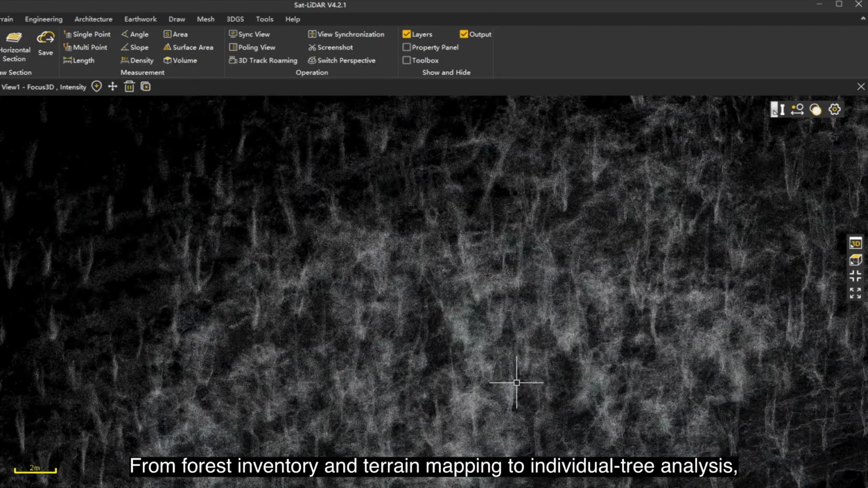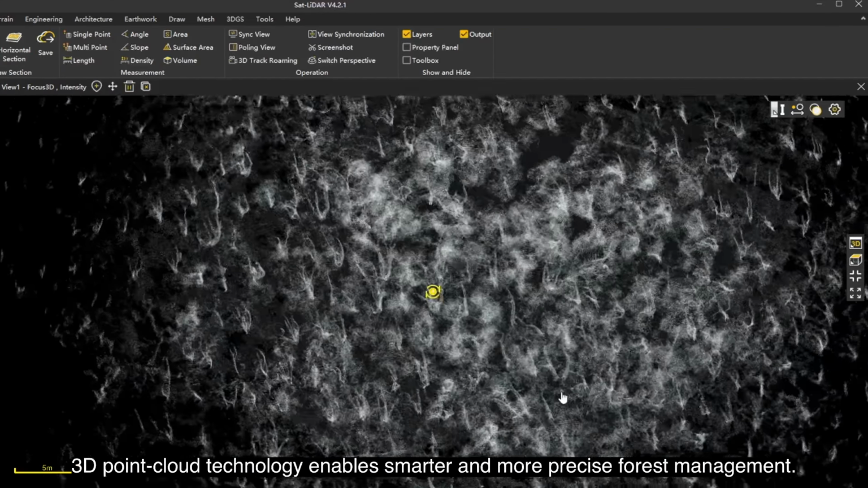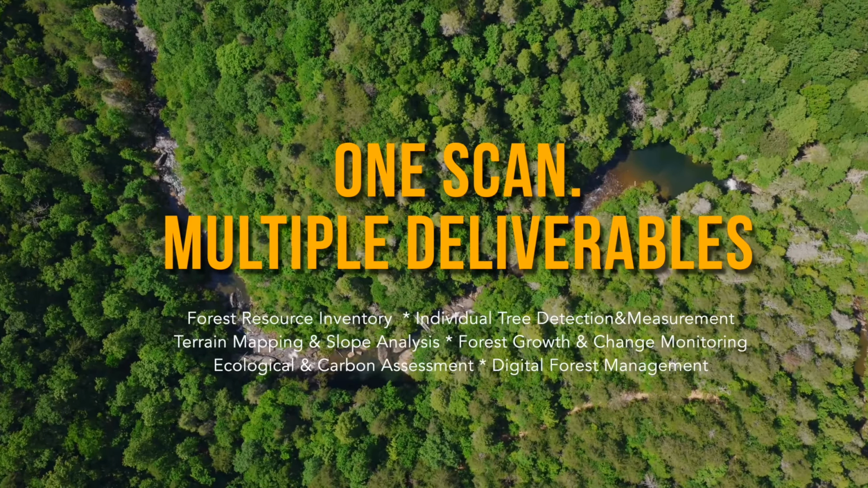From forest inventory and terrain mapping to individual tree analysis, 3D point cloud technology enables smarter and more precise forest management. One scan, multiple deliverables.